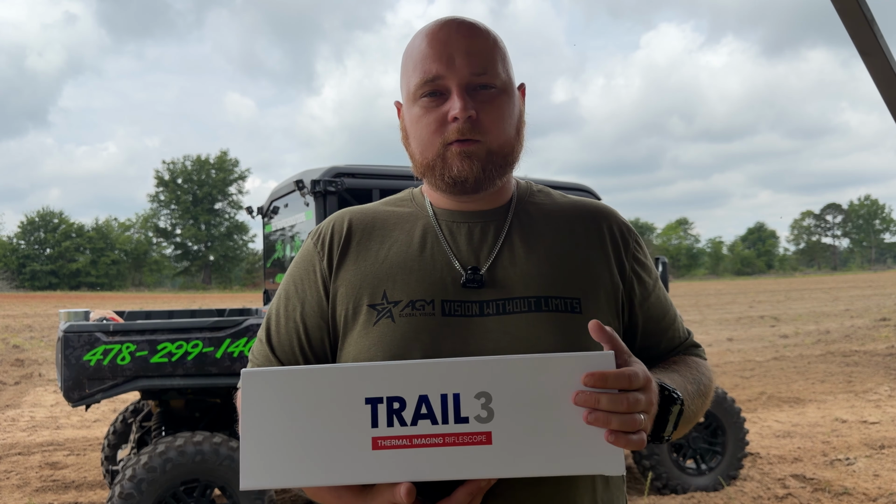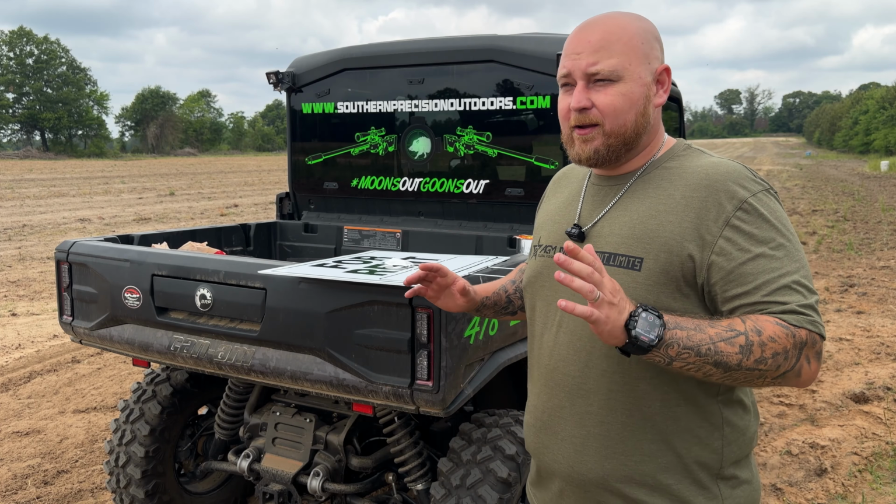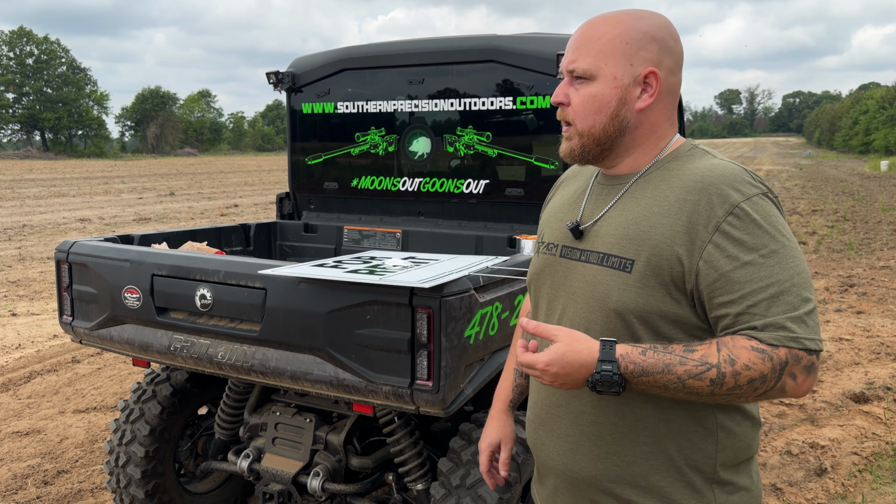So guys, when I'm zeroing my thermal optics, what I really like to do is take a yard sign, political sign, whatever you want to call them. You can generally find these things at any hardware store. They're really cheap. Most of the time people just give them to you. So if you can find one of these with the legs on it, they work great.